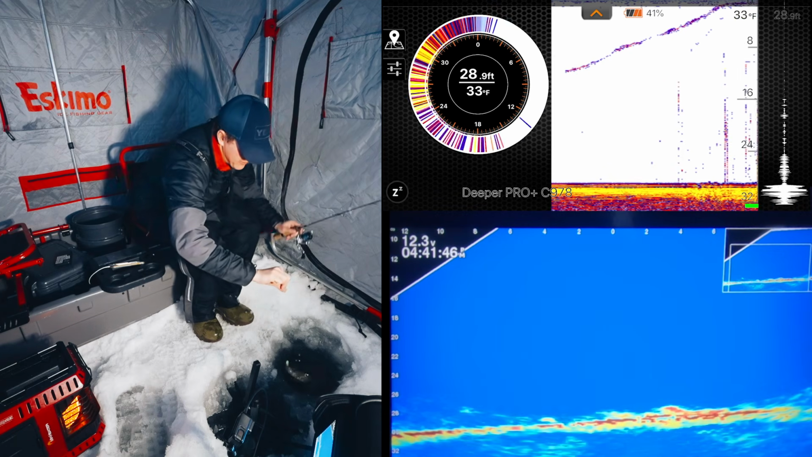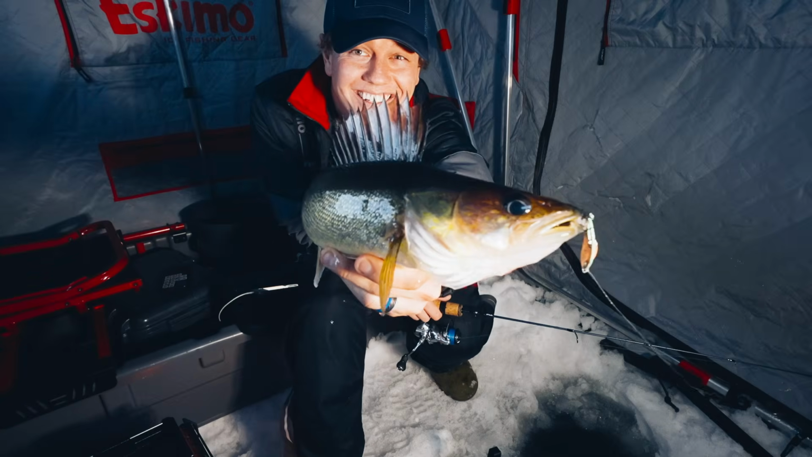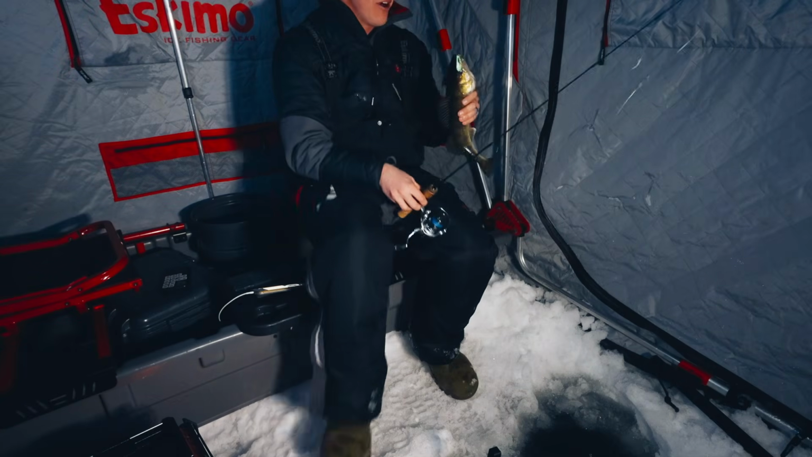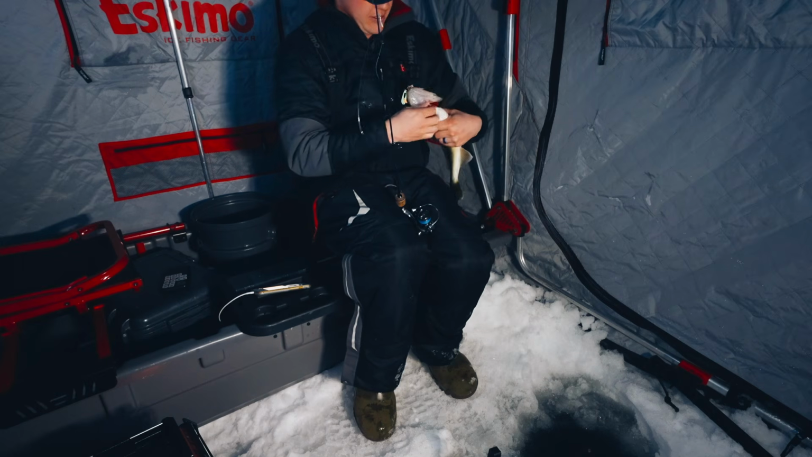Nice walleye. There we go. Prime time paying off. Look at that. Dinner bell in his snout. He was so aggressive. I couldn't have done anything wrong there. Oh, that was cool. Oh, I love ice fishing. All right, going back.